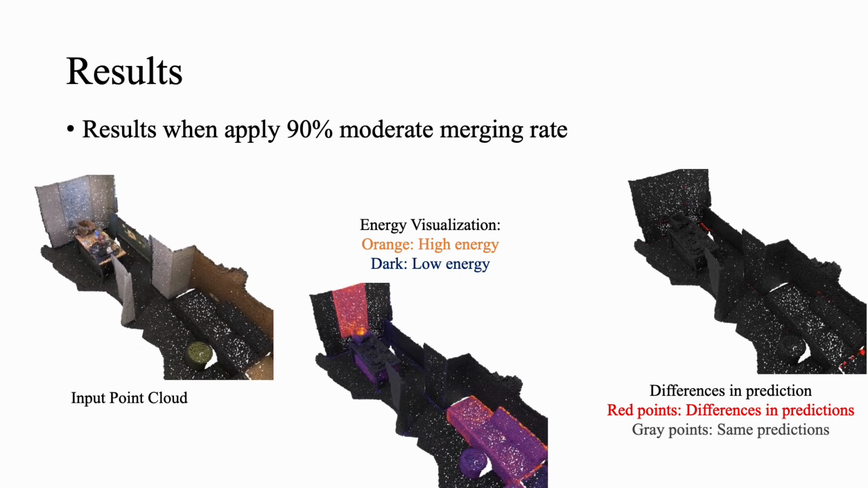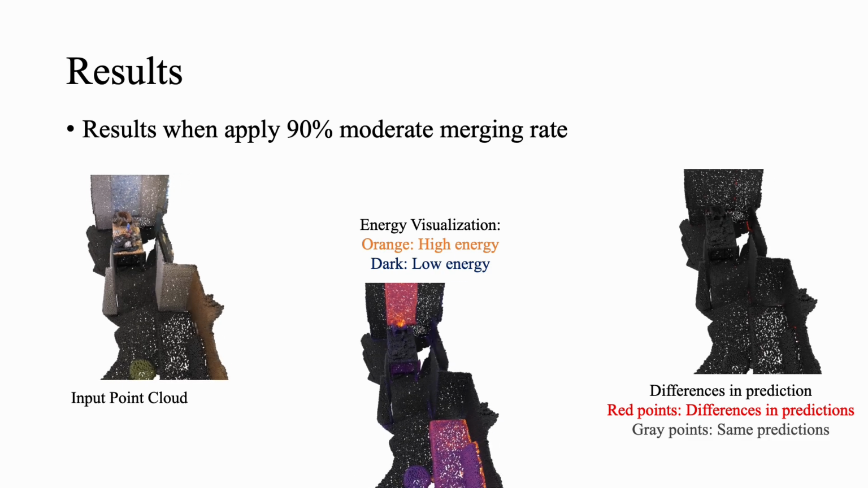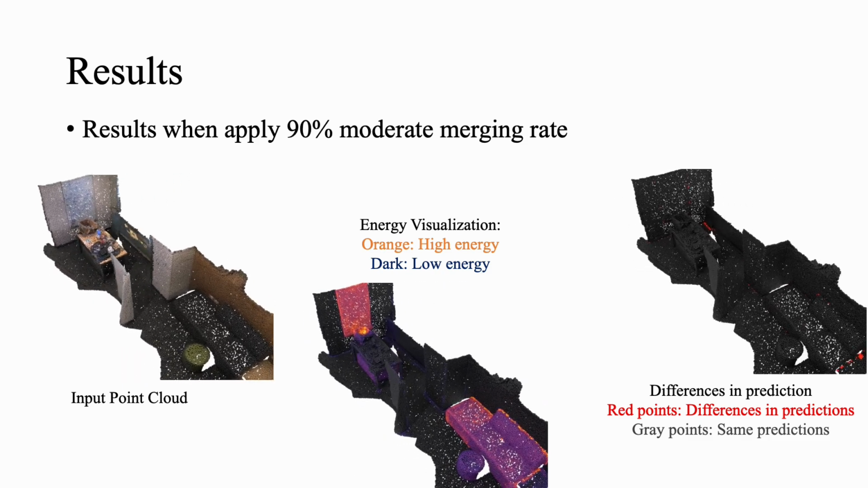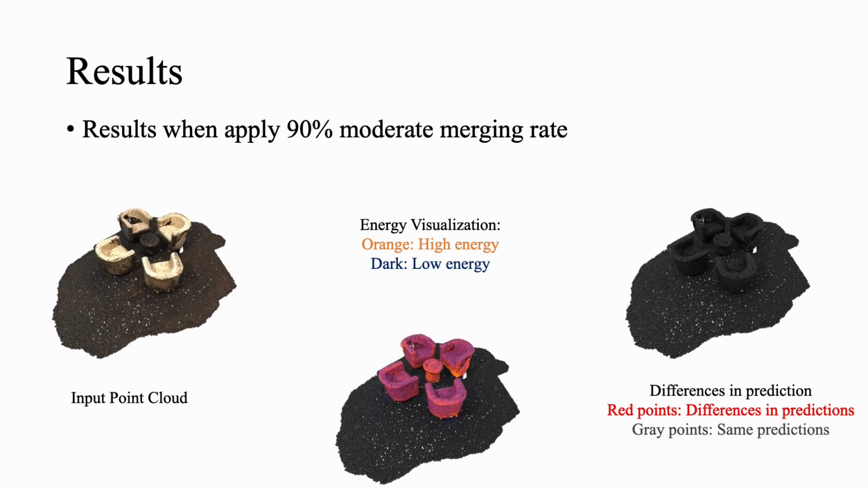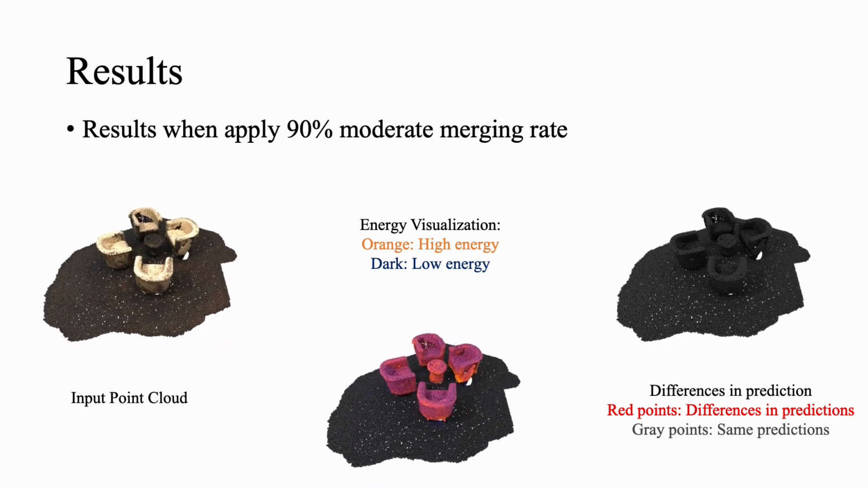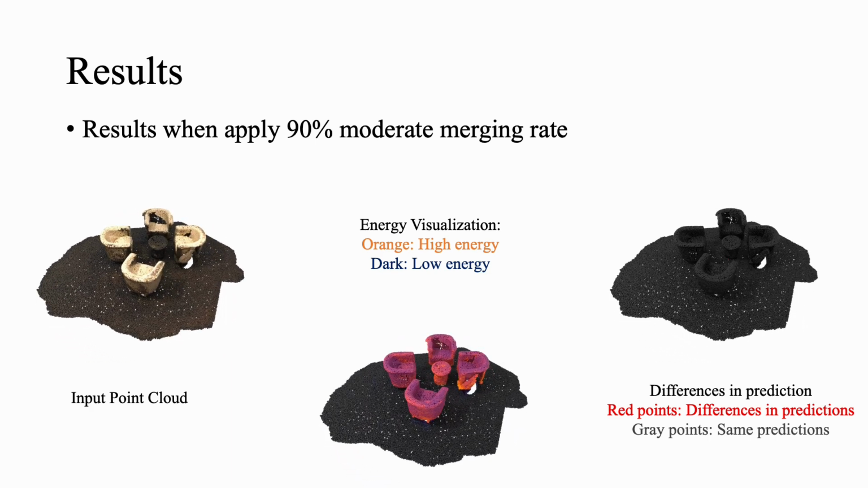Here's another example showing minimal changes, even with 90% moderate merging applied. We can clearly see that areas of high energy are concentrated on foreground objects, which should not be merged carelessly, while background regions have lower energy, containing more redundant information, and can therefore be merged more aggressively.